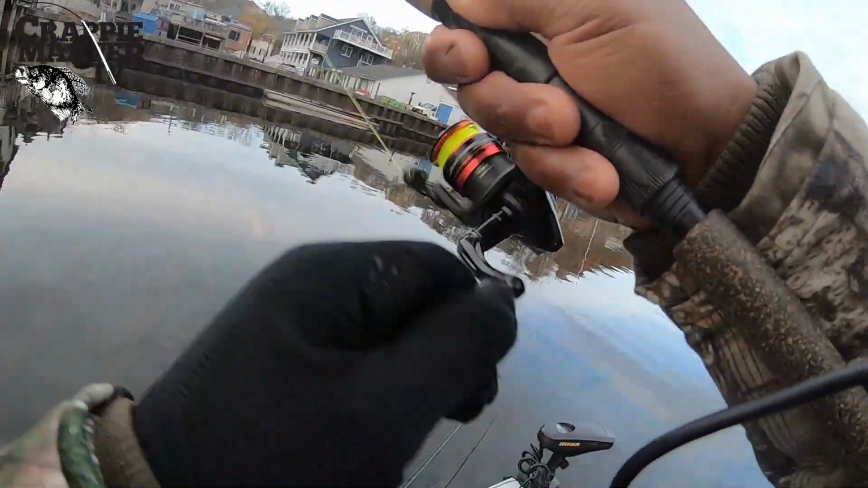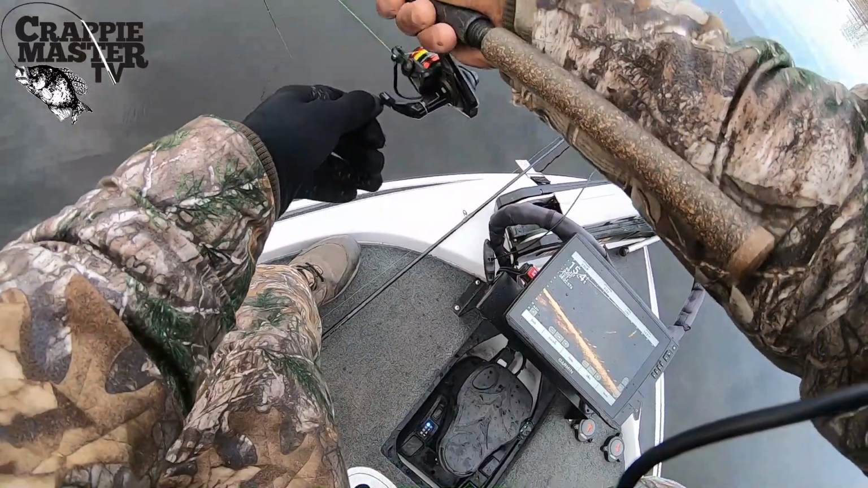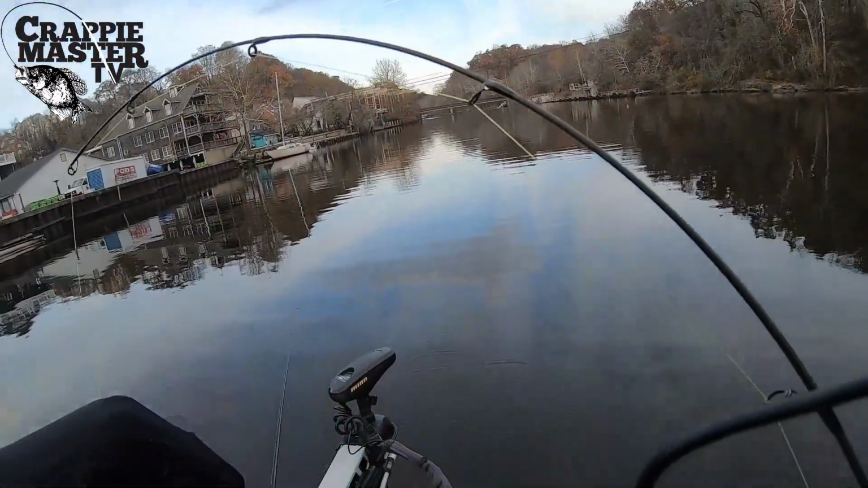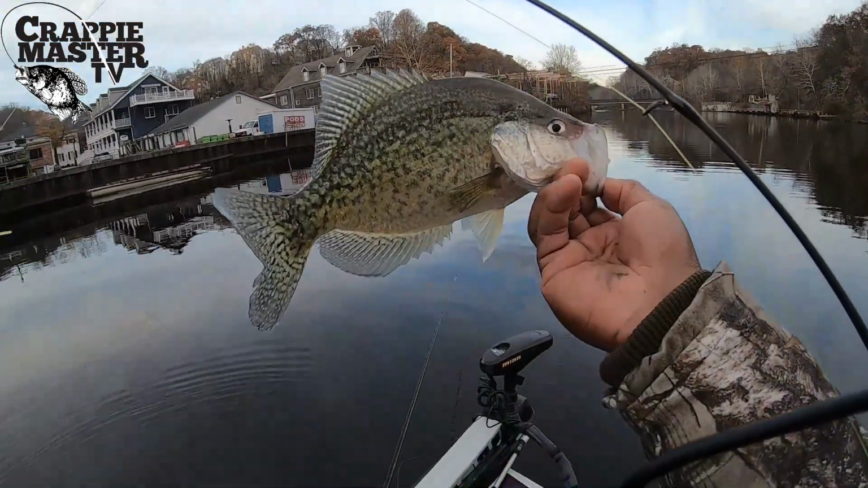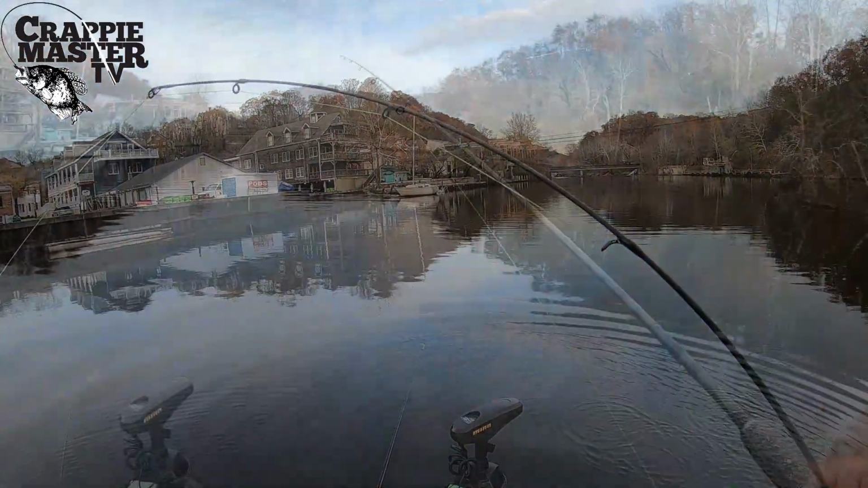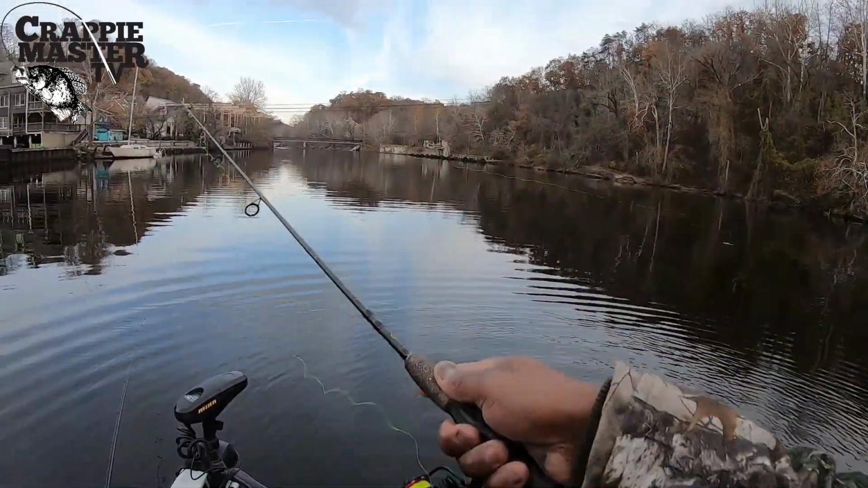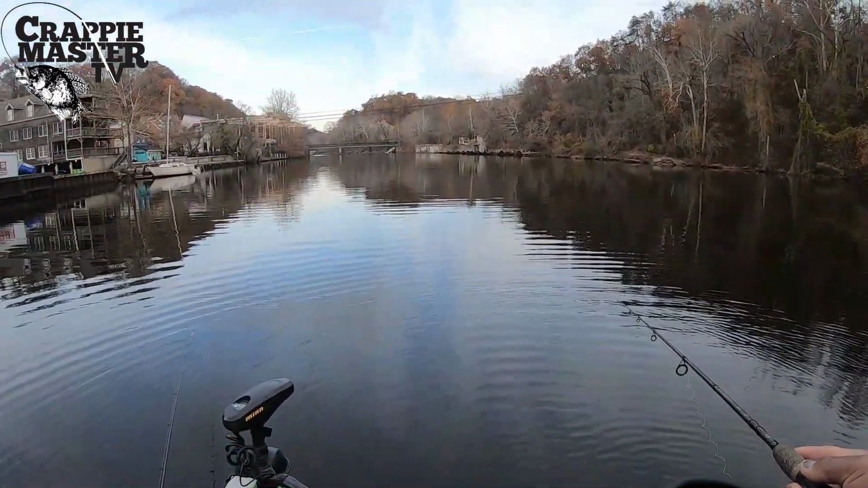There he is. There he is. Oh, that's a nice fish. That's a nice fish right there. Very nice fish. Very, very nice. Like him, and like folks like you. Get my cable out of the way. There's a few out here in the deep. Let's see if we can get one of them out of there. But I definitely want to cast this double jig a little bit.